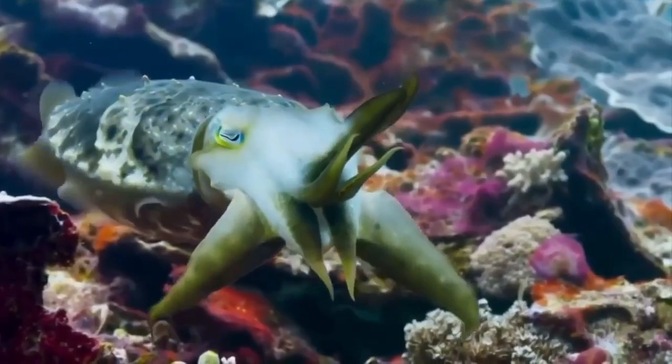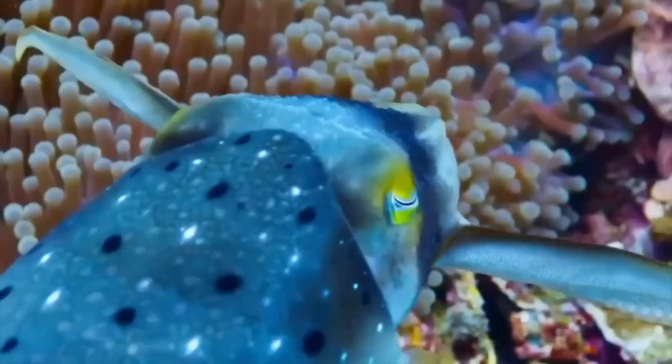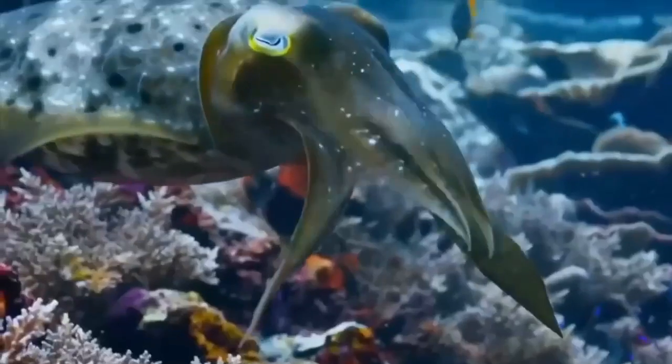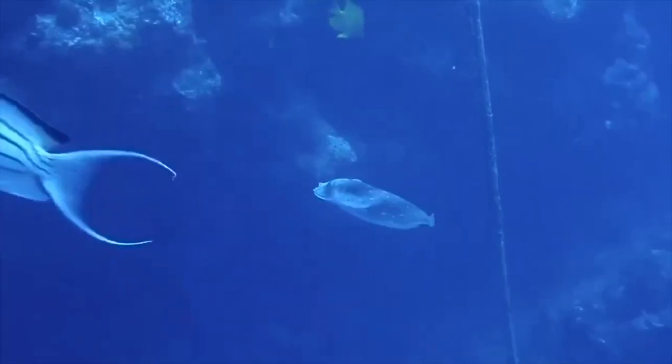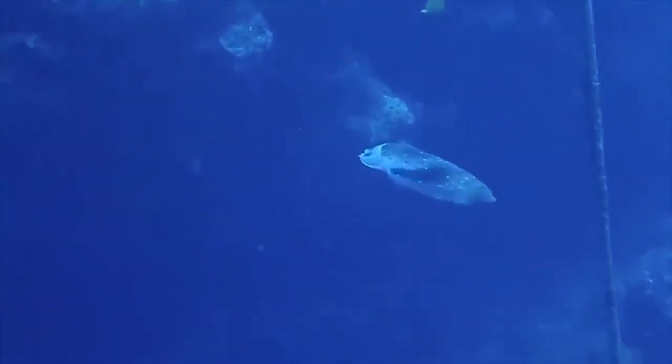Just take a look at their mesmerizing colors and reflections. It's no wonder they've been nicknamed the disco cuttlefish. And that's not all. They even have a way of hypnotizing their prey before attacking. It's truly a wonder to witness.